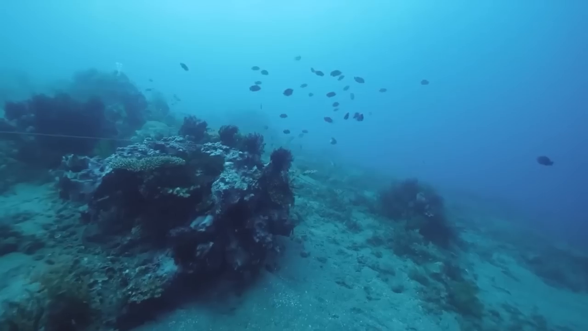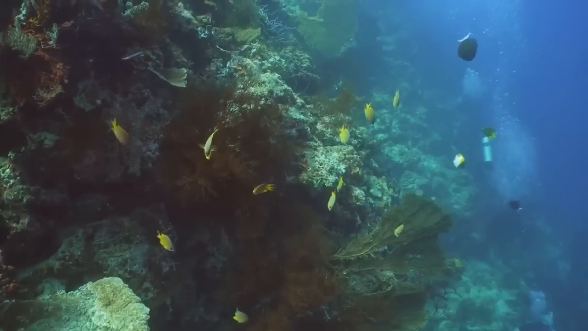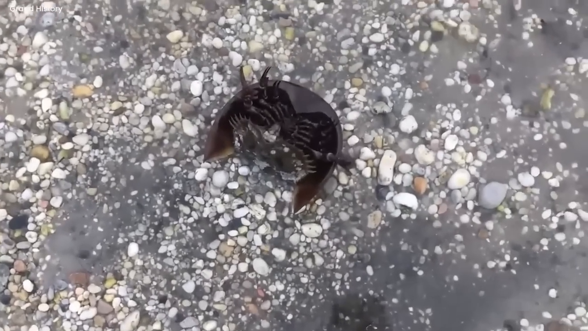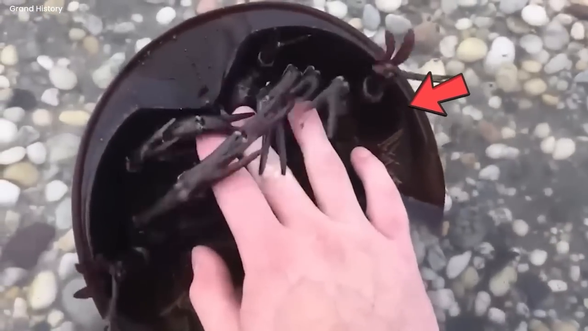The gentle horseshoe crab. In a fascinating underwater video, there's a brave man trying to understand horseshoe crabs. He put his hand in the water, wanting to learn about these ancient sea creatures. As his hand dipped into the clear water, a horseshoe crab woke up from the ocean floor. It reached out with its pincers and touched the man's hand gently.